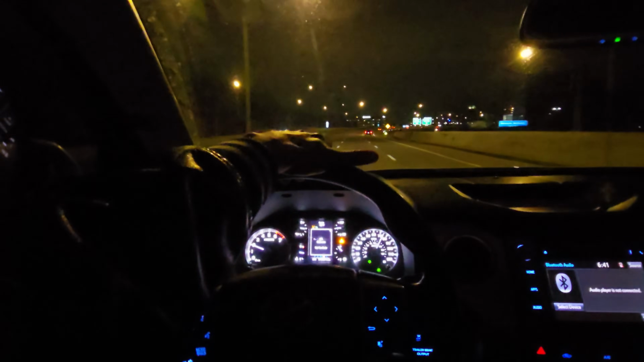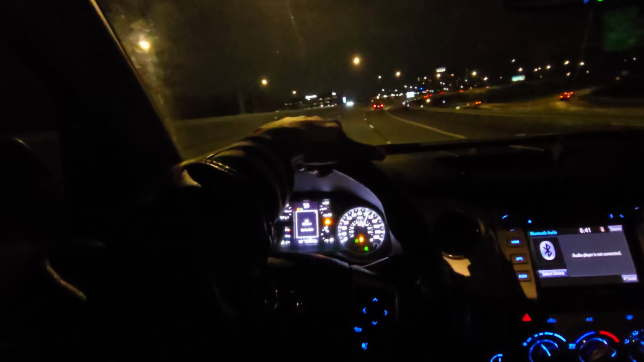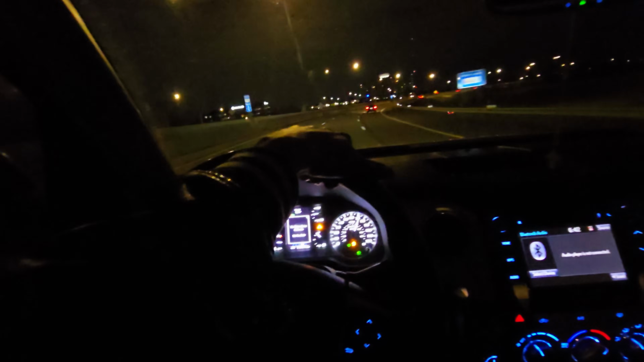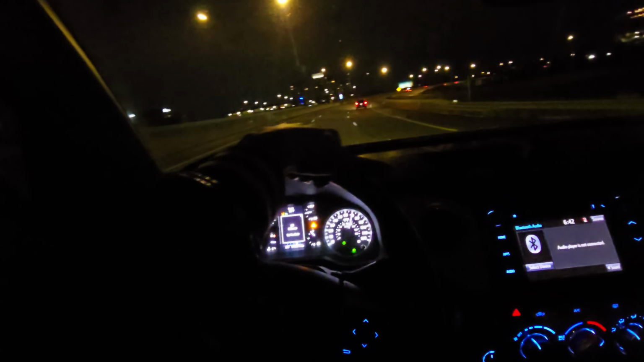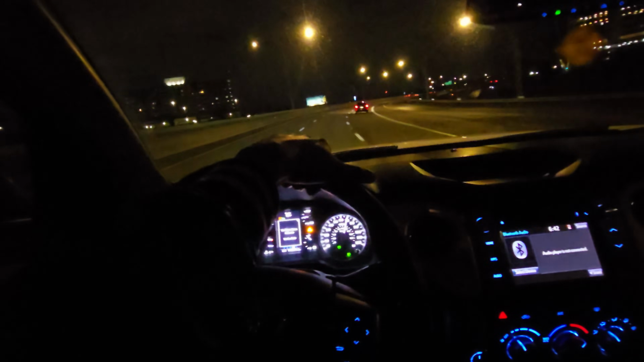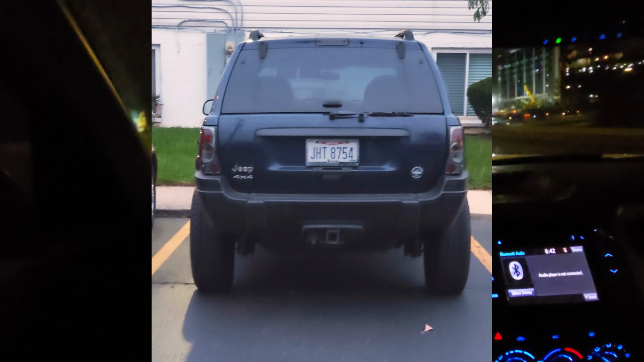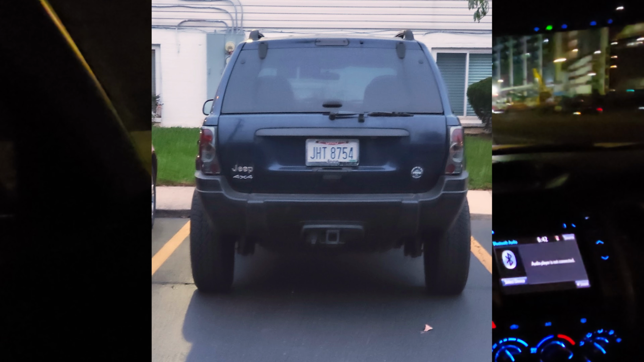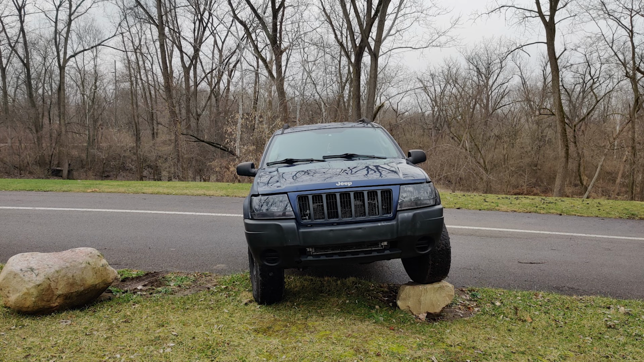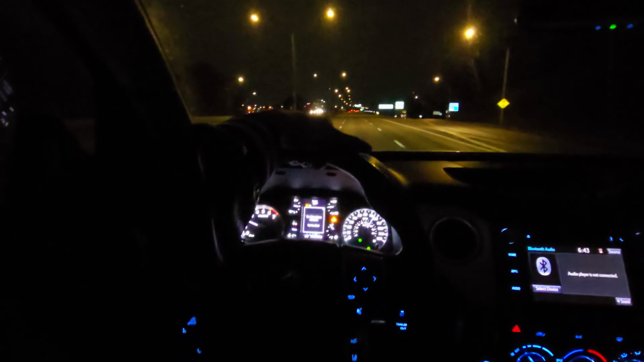I want to make a separate video talking about my ownership experience of all the cars that I've owned in my life. This Tundra is actually my 5th vehicle that I've owned. My first vehicle I got at 18 was a 2004 Jeep Grand Cherokee Laredo 4x4 with the inline 6. It's a great motor. Well, it was a great motor. You really have to take care of that thing, otherwise it will not take care of you.